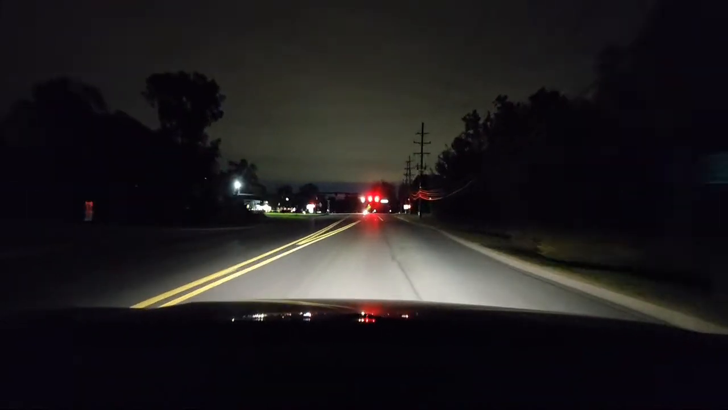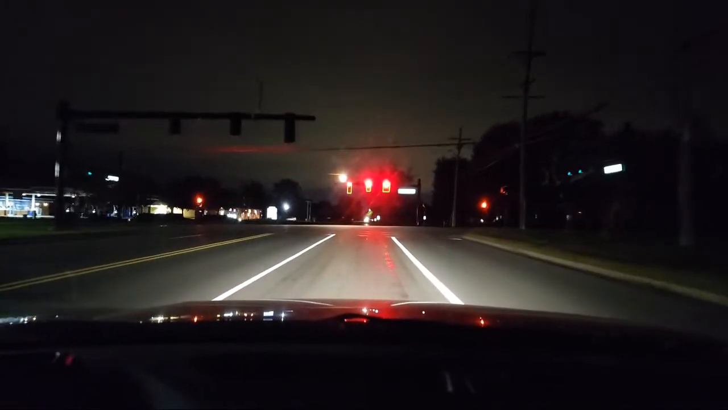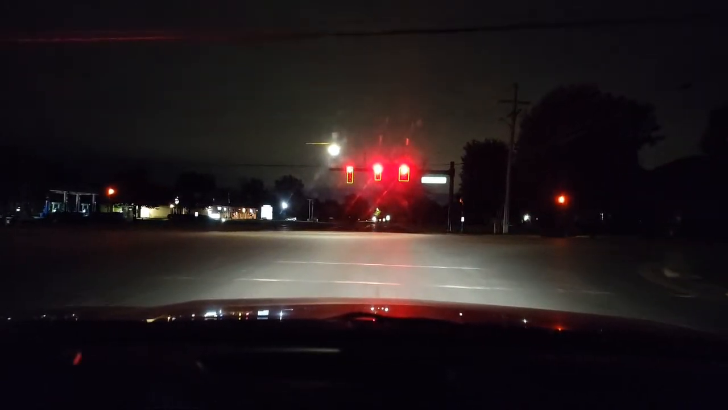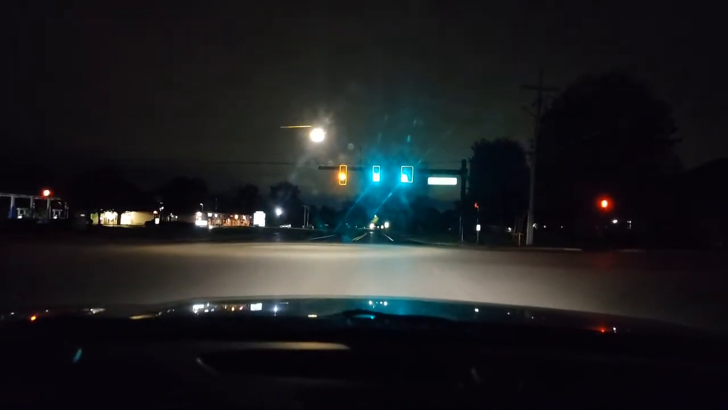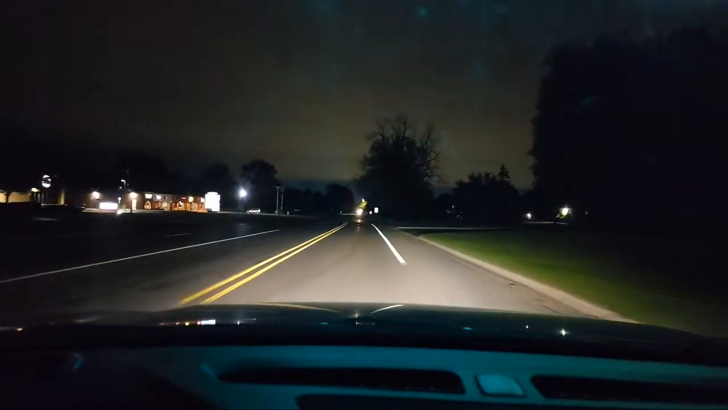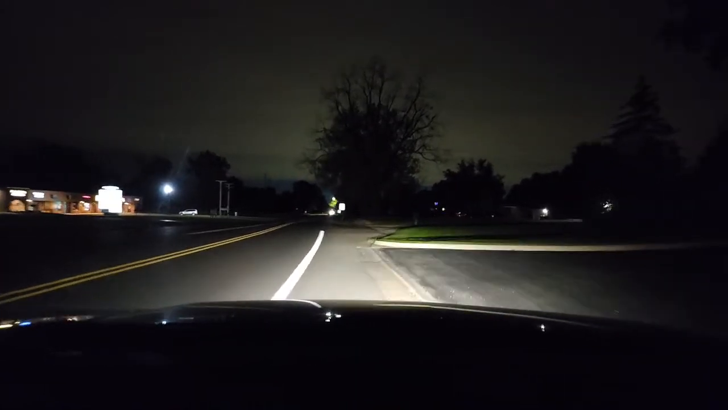A lot of beginners will drift off. This lane to the right is for right turns only. You got to know what lane you're going into. You don't want to come up and stop. This stop line is kind of worn out. I look left and right. I'm going to go in this office facility. I'm just checking, doing my verifications.